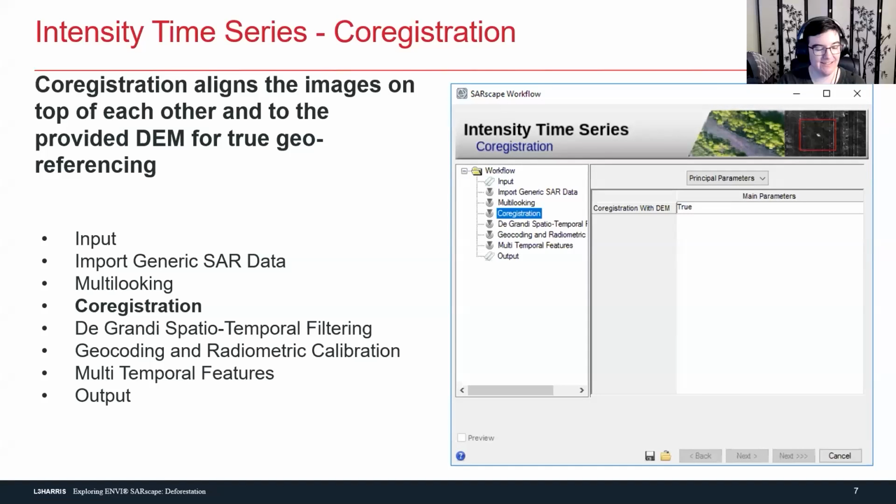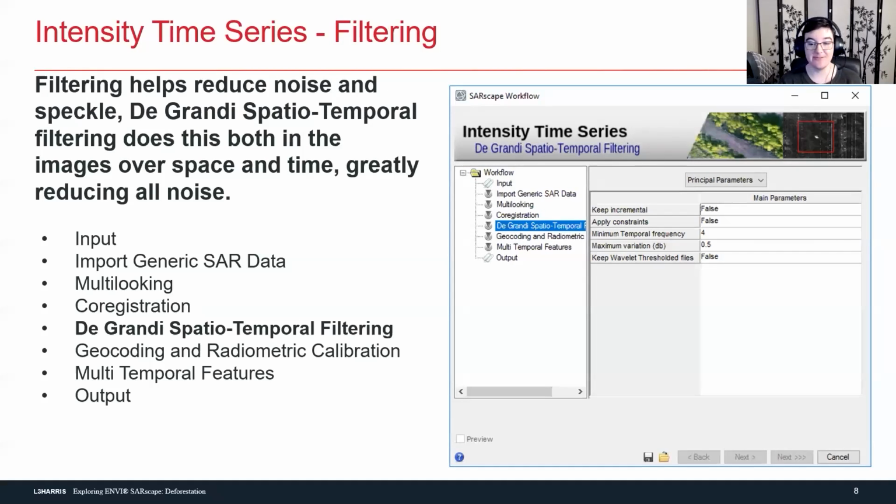All right. And then, so co-registration, amazing. Always do it, especially with Sentinel-1 data. The next step is the de Grandi spatiotemporal filtering, which I nerded out a little bit about last time, so we'll just continue with it.